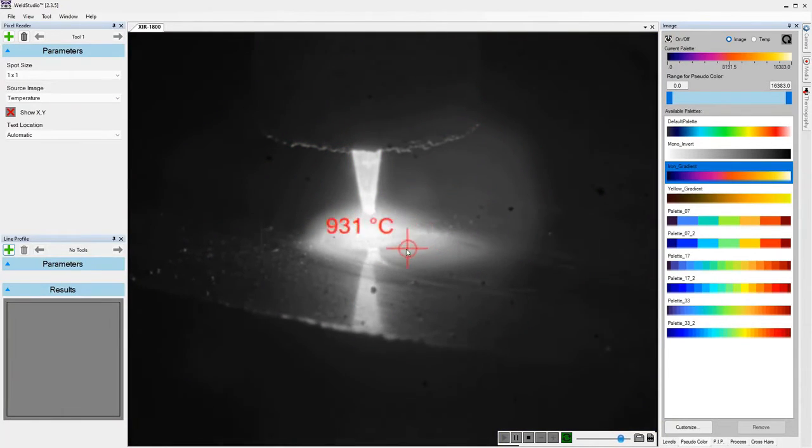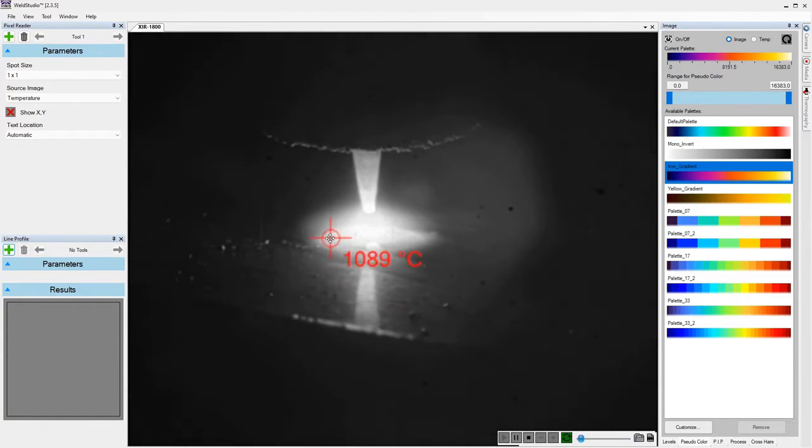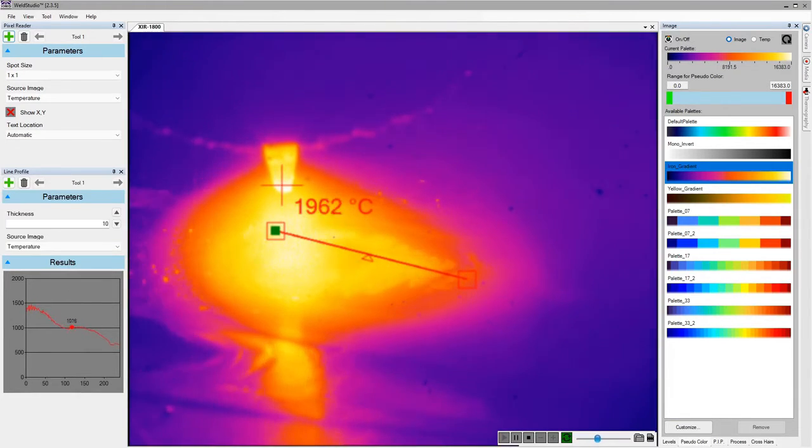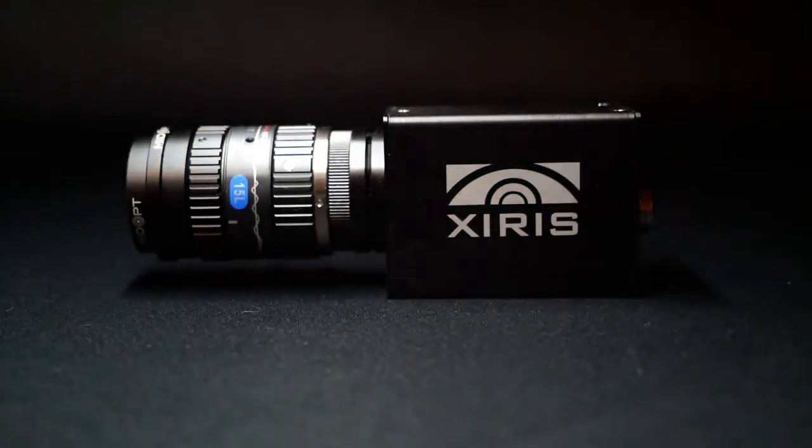pixel reader, which is a movable point in the camera window to show the temperature on any spot on screen. All tools can be used one at a time or in conjunction with each other. These are just some of the new tools in Weld Studio for the new XIR 1800 thermal camera.